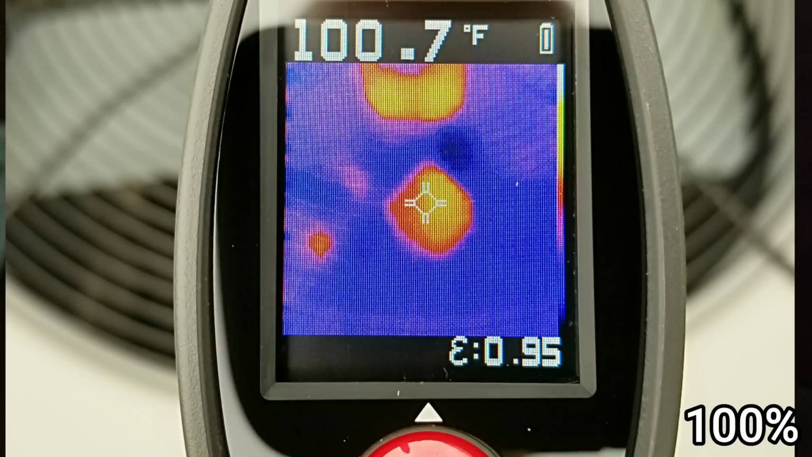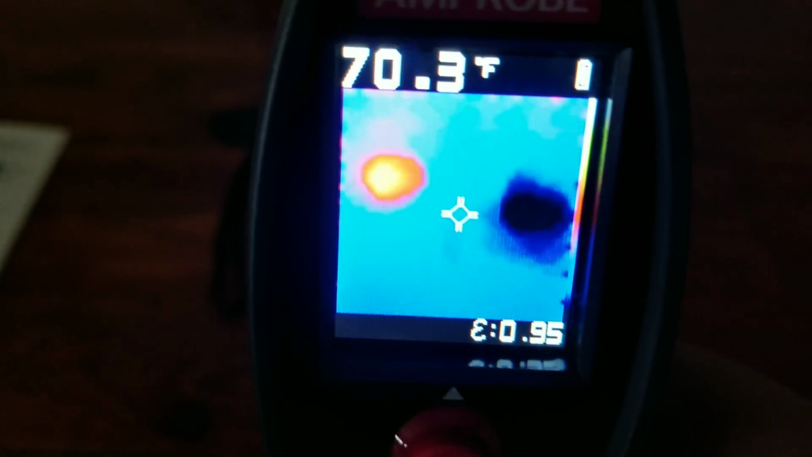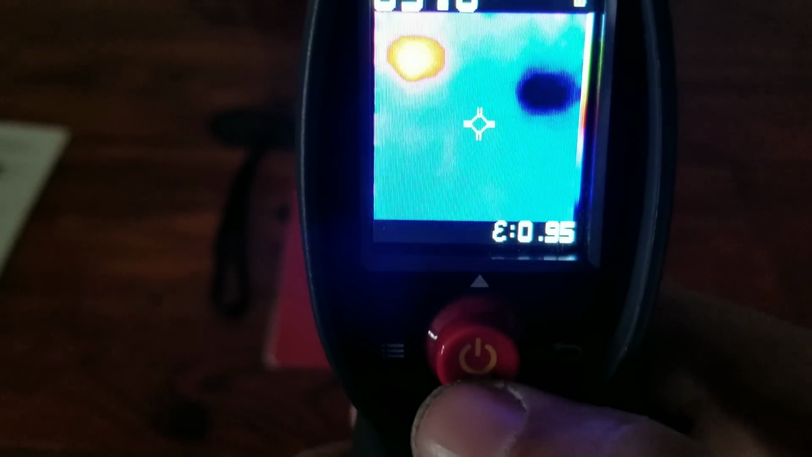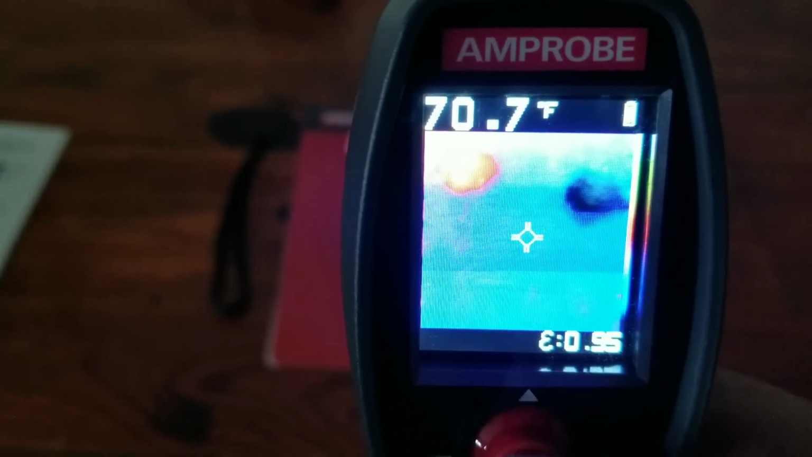So in this particular view, it takes out the standard camera, so you really can't see definition or detail. You're only seeing heat or cold signatures. And again, you can use the down button as well and go back through. It just depends on what you want to do. And you have a little hamburger menu here.